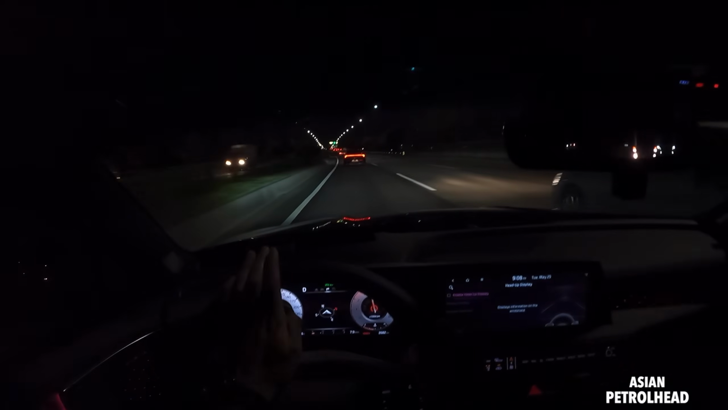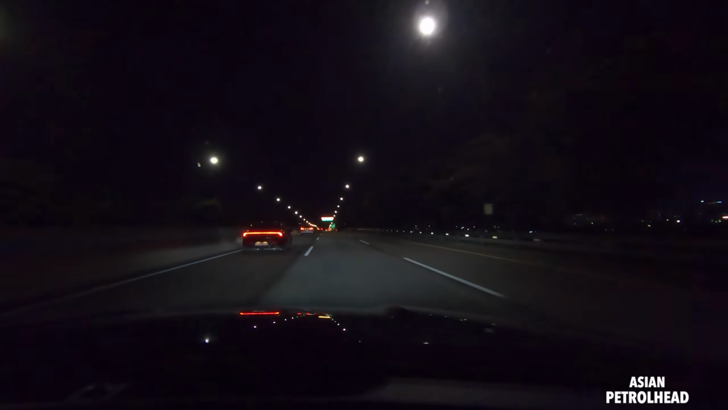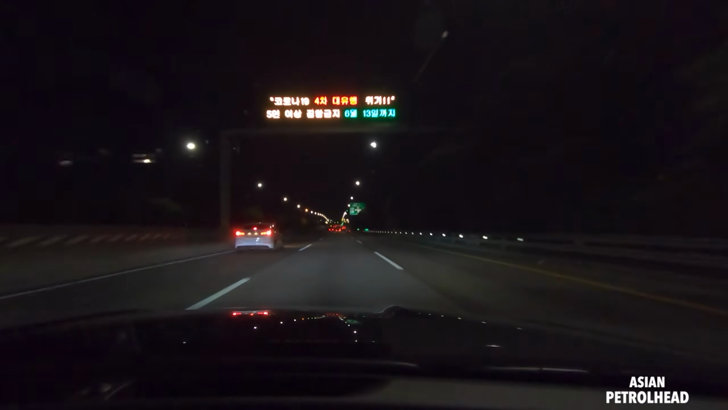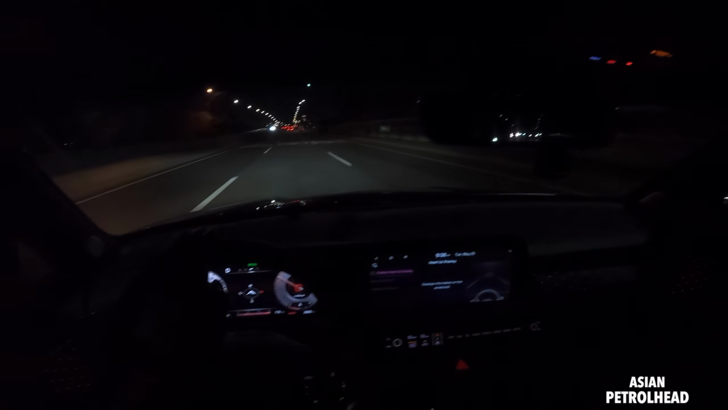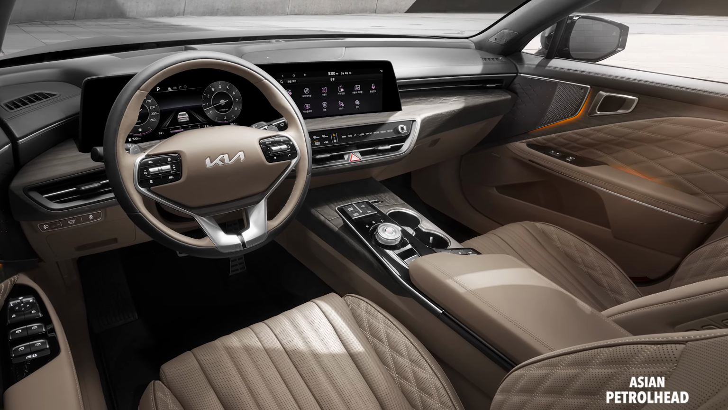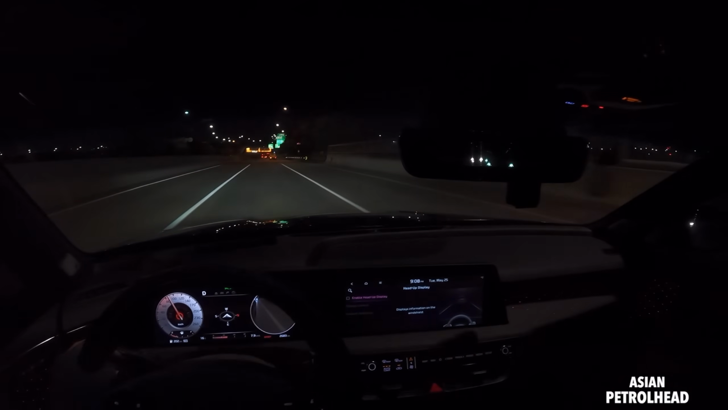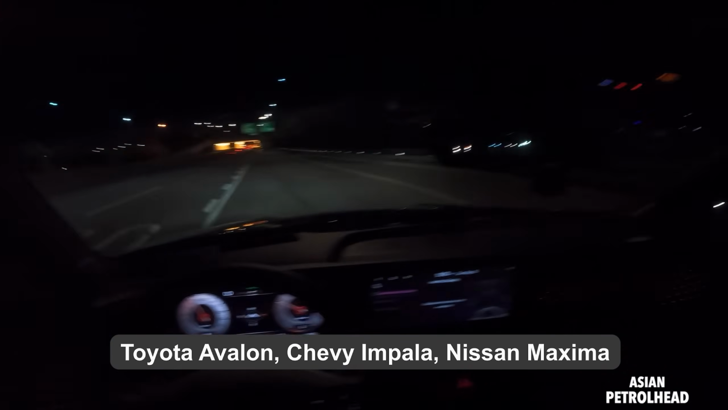Compared to the last generation Kia Cadenza, I really like this new one better because it handles better, it sounds better, and it's more efficient. Probably I have to do the range test, but it's more efficient, I think, and it just overall has a great interior. And guys, do let me know what you think about this large executive sedan compared to the older ones, and even compared to the competition such as the Toyota Avalon. I think this is quite competitive.